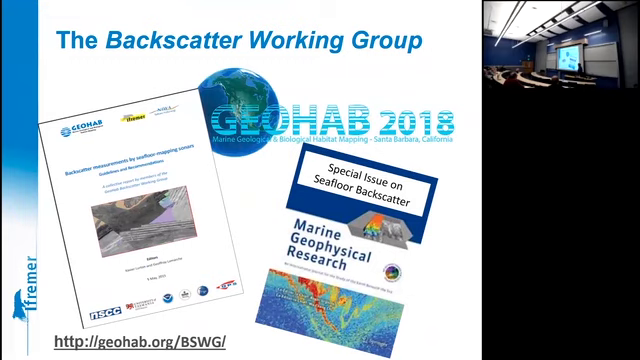A few years ago, we launched, in the framework of the GeoHab community, a scientific community organized around the topic of habitat mapping, a working group dedicated to the measurement and the processing of Seafloor Backscatter. Today it gathers about 300 people, a number of them are here, by the way.